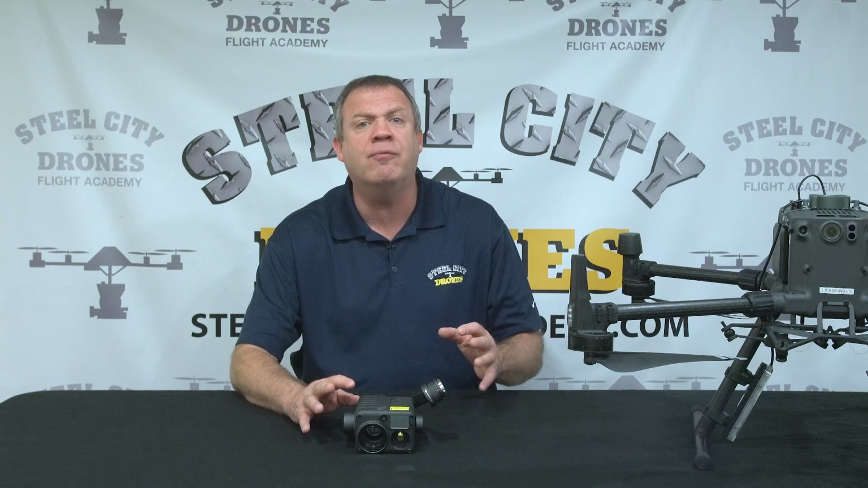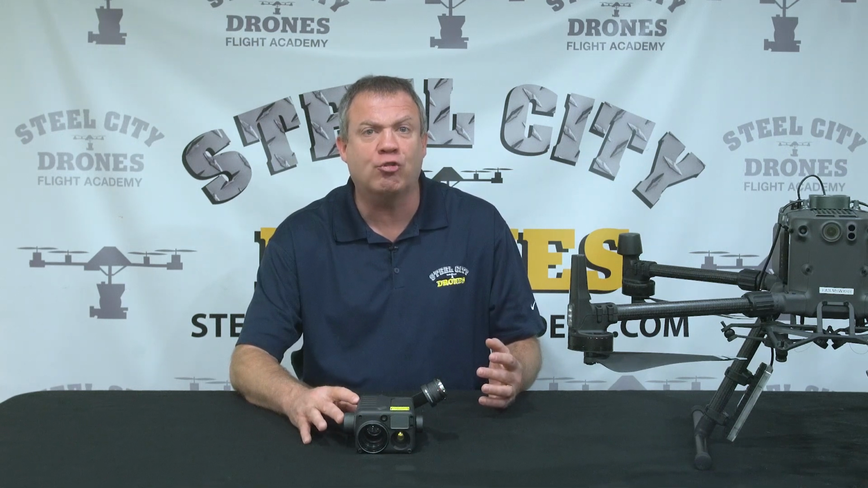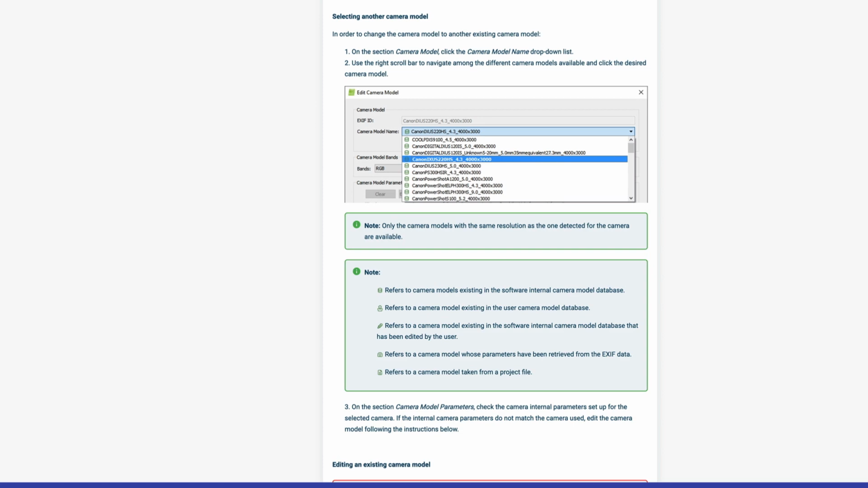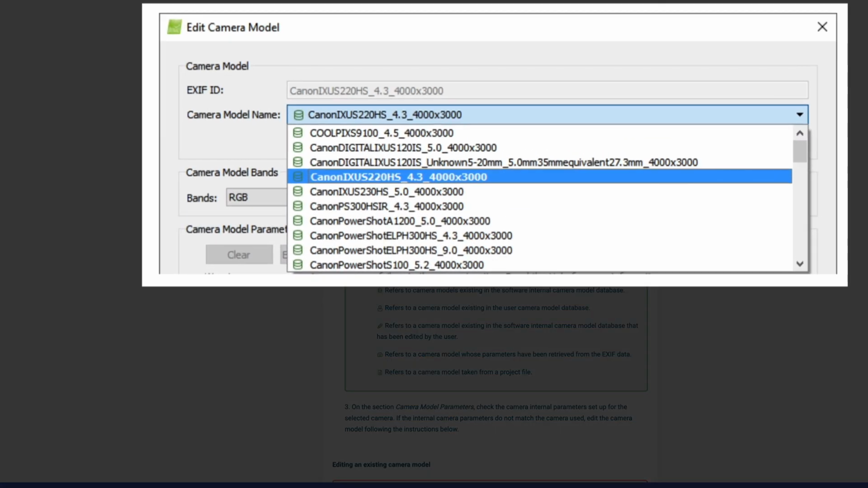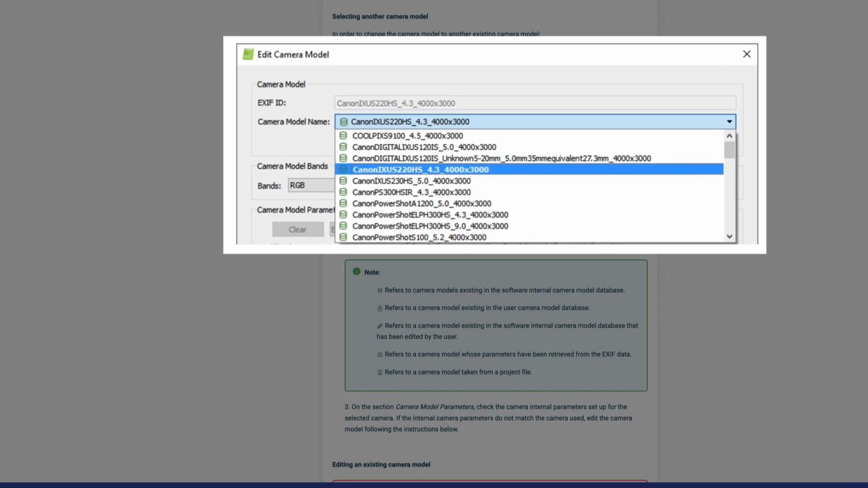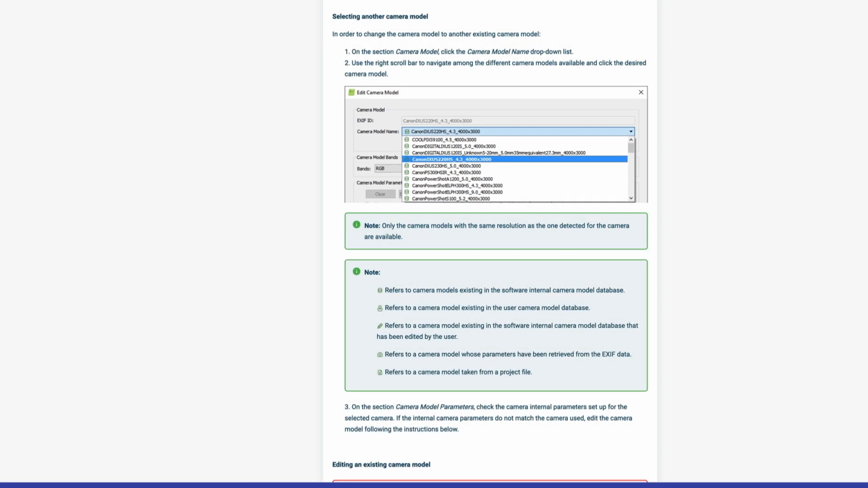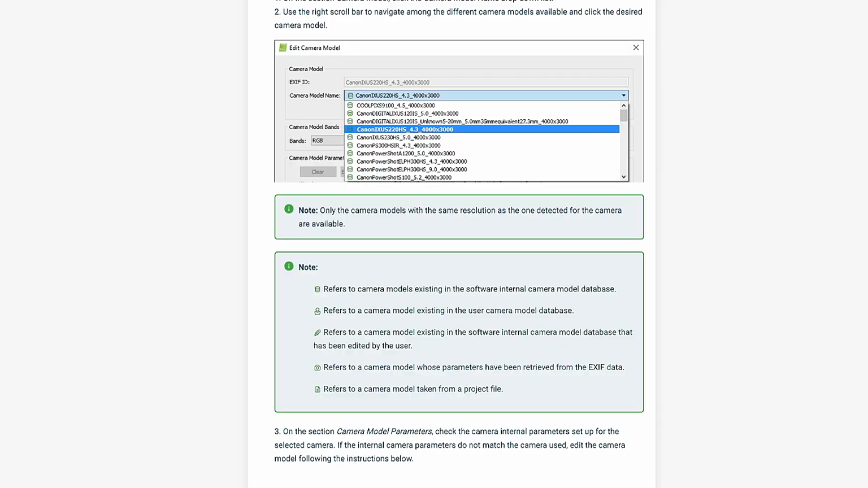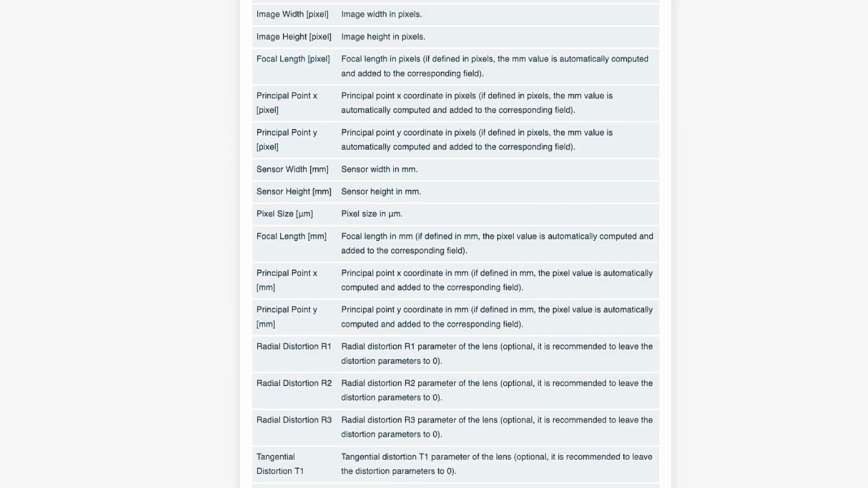There's no way for a company like Pix4D to develop a true camera profile for their software. When we're talking about the majority of the accuracy and precision being in the processing of the data, that's the ultimate limiting factor.